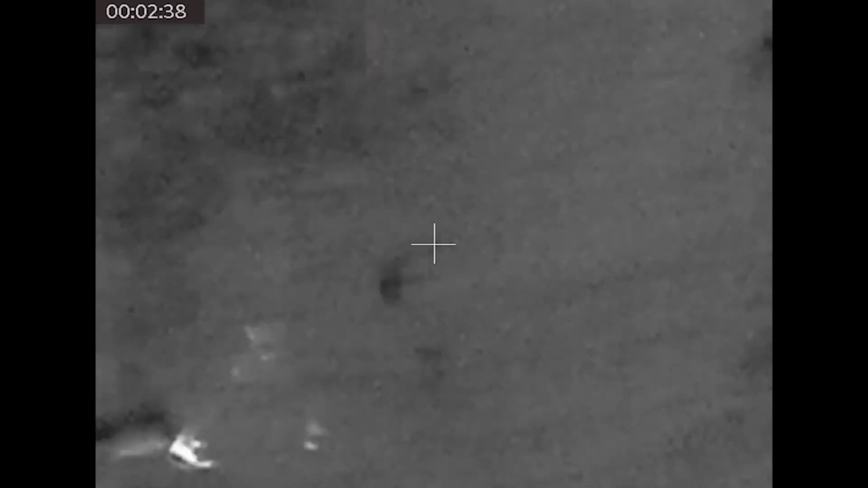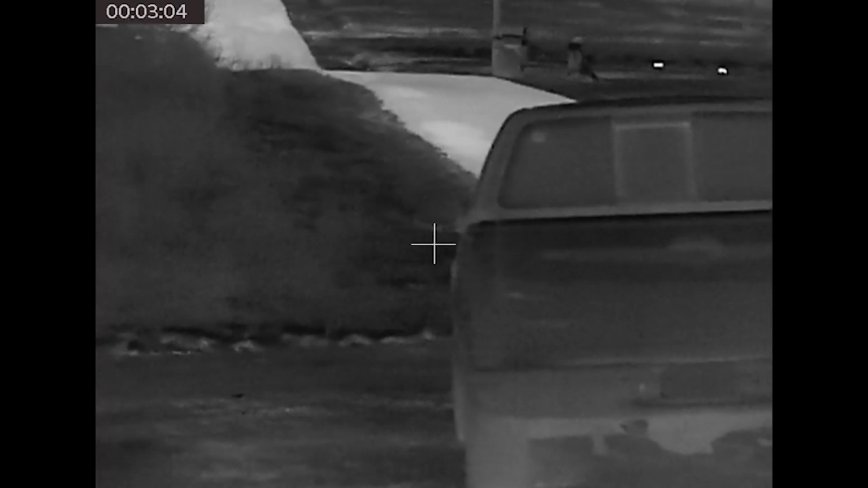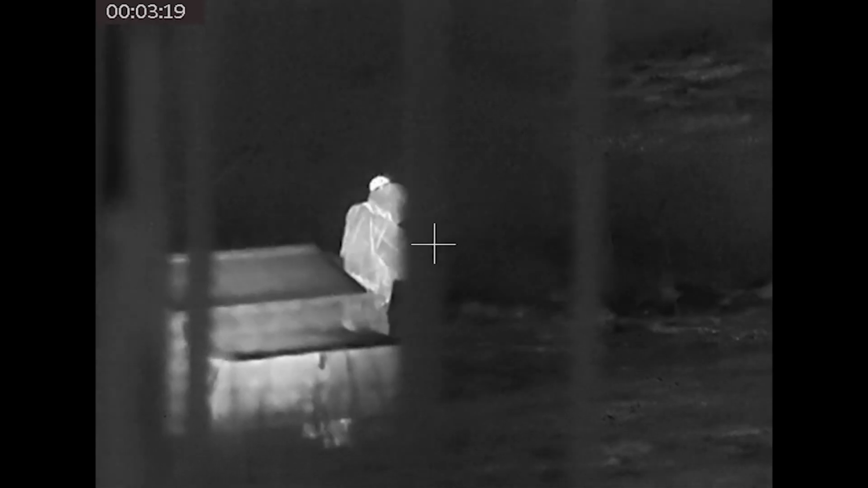Alright. Wait, I've lost him behind the truck. I can't see anything through the glass with the thermal. Steady. Steady. I see him. He's running. Steady. Steady. Take the shot. Got him. Take the shot. Goodbye. Good night. Positive kill. You got him. He's still twitching. Take another. Just be safe. Good night.